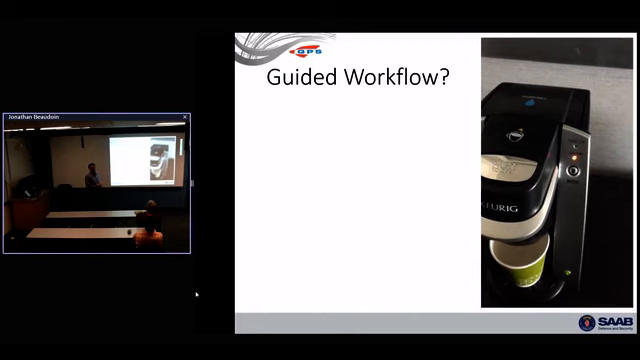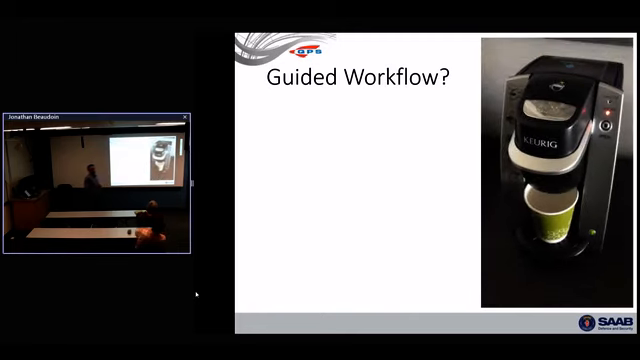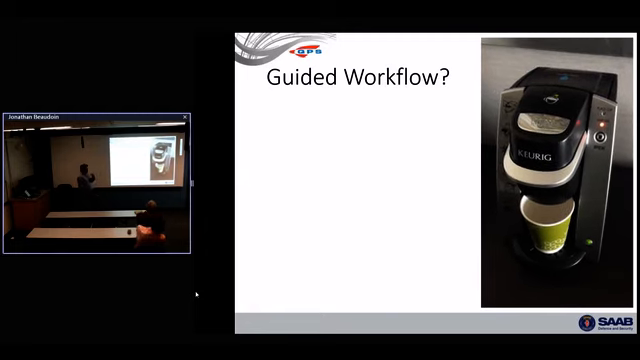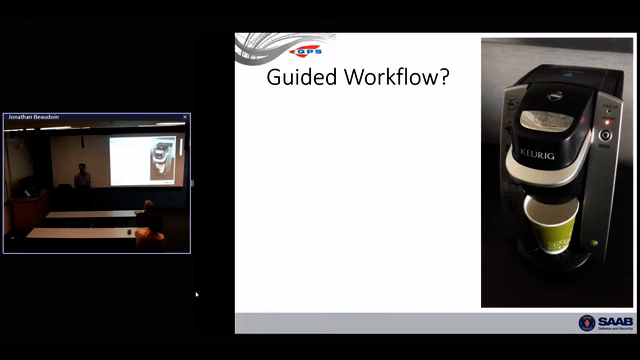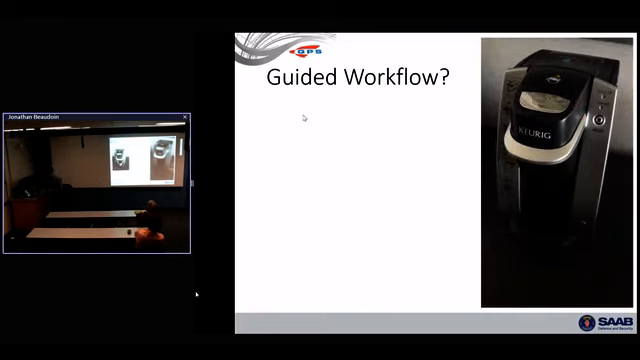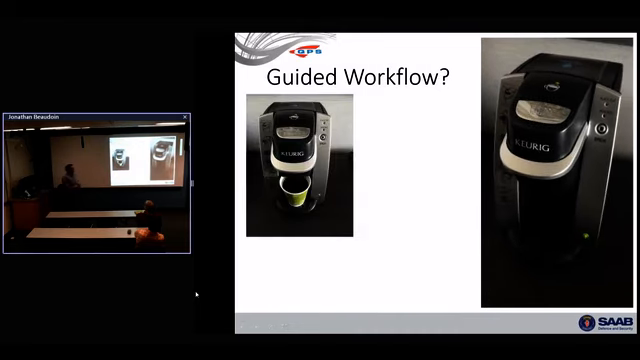That's a guided workflow. So the first time I did that, I put the water in the first one, the coffee thing in the second one. It doesn't tell you that. I'm not going to make you watch this brew my coffee. It took a little while to heat up. I assure you that I did get a nice warm cup of Hotel Delicious great coffee out of it at the end.